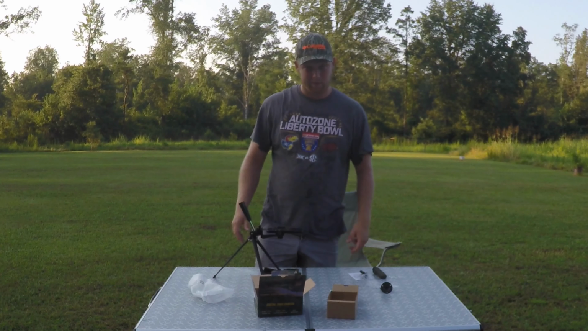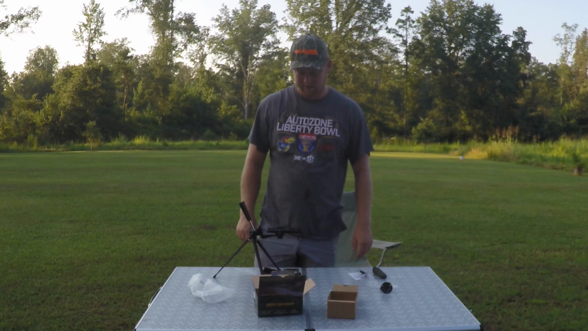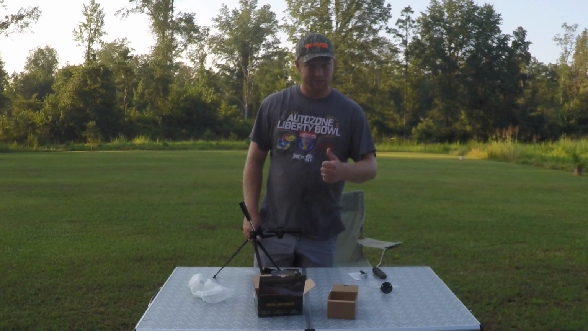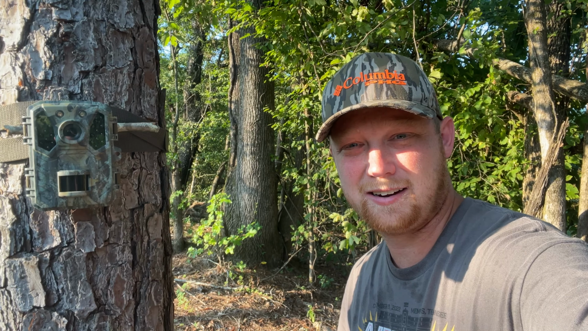When we're out in the field, we'll get the camera set up on the tree and then we'll let it cook, see what kind of photos we get. And then after a while, we'll put it on video mode and see what kind of videos we get. So y'all stay tuned. All right guys, so I got my little Hawkray camera here set up back behind my house at my little testing area.